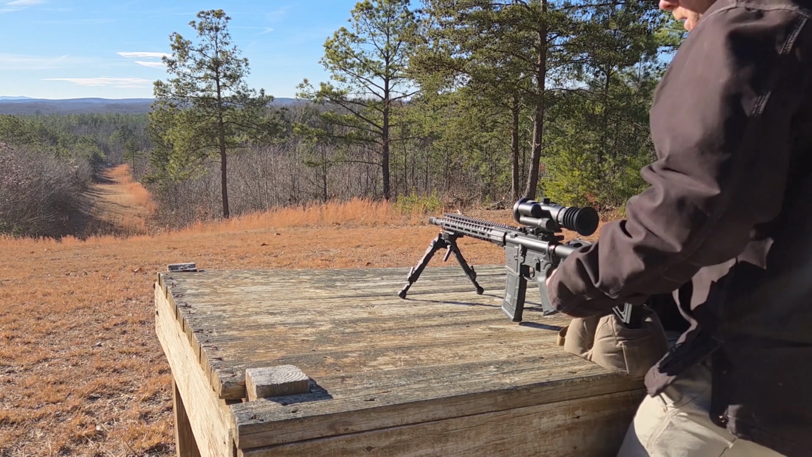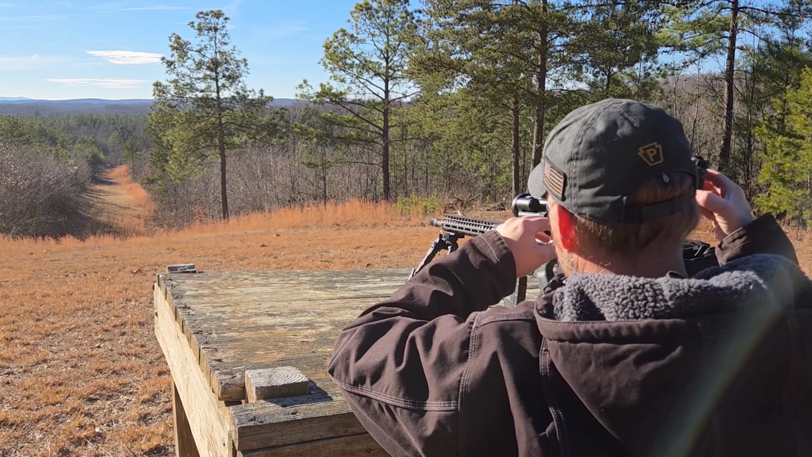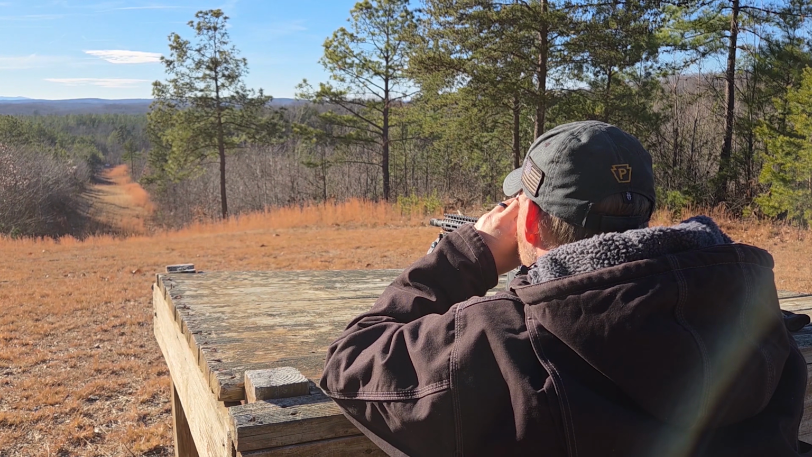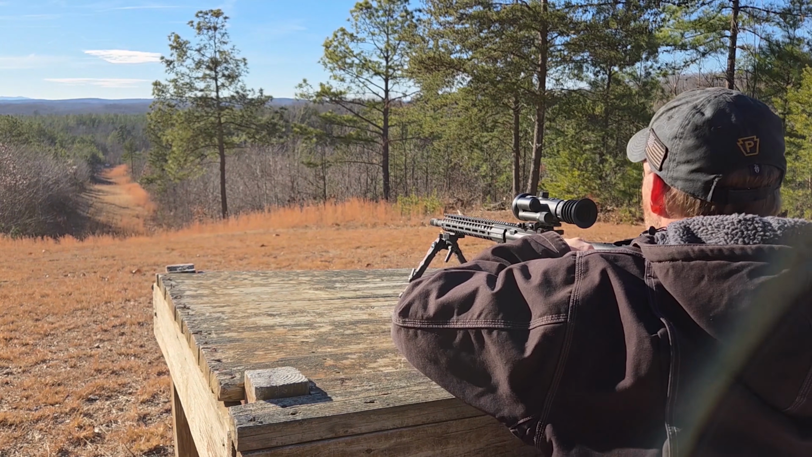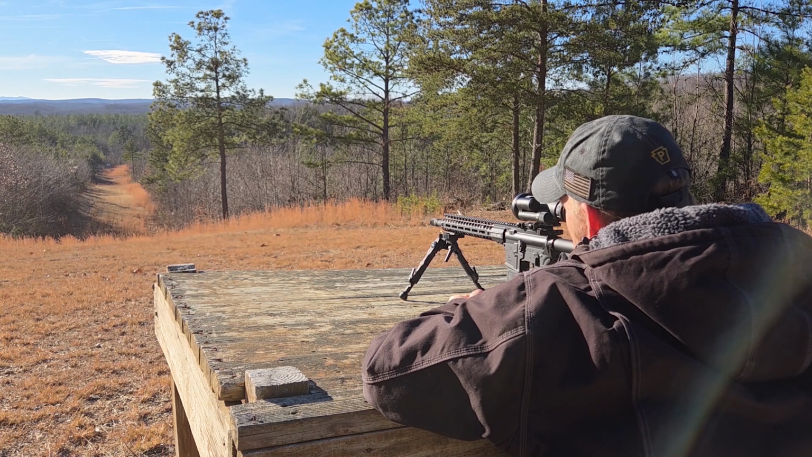All right, guys, we're at the long range now. Okay, we're getting 319 on the 12-inch circle. It's a steel target. 319. Let's use the SIG Kilo. We're getting 311.4. So 319 and 311.4, that's fairly close.